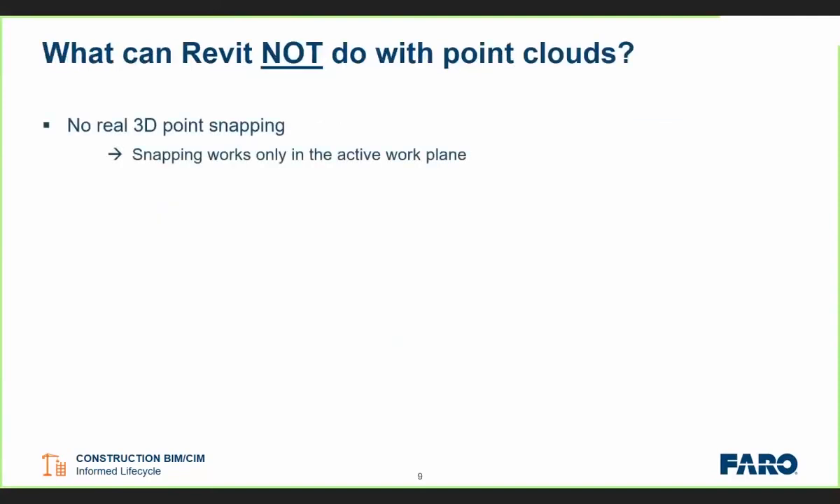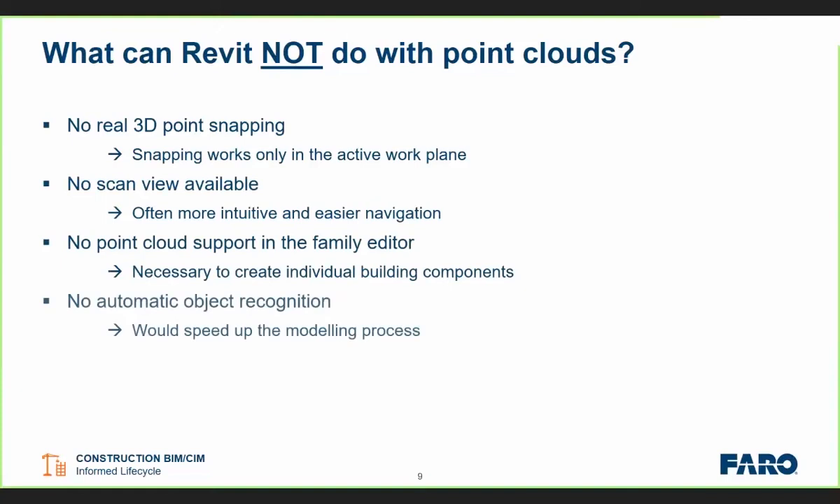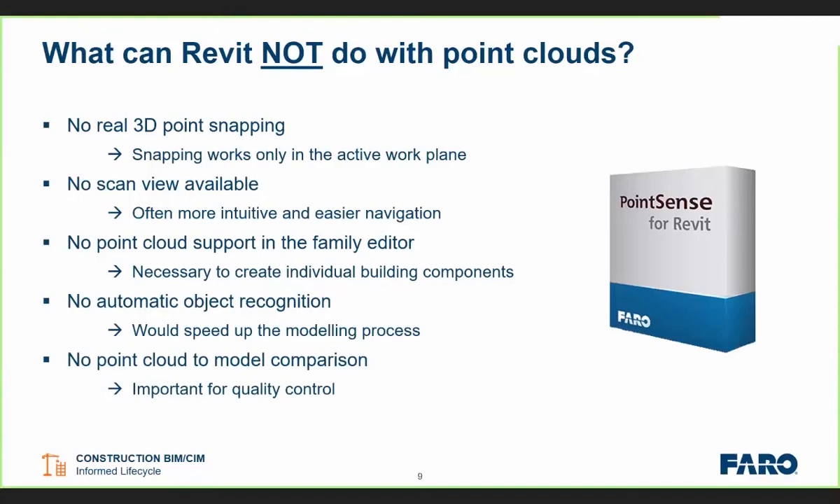Okay, so what can Revit not do with point clouds? Because there are some limitations in terms of what Revit can do with point clouds, these are the gaps that PointSense is specifically trying to bridge. So no real 3D point snapping, no scan view available like we'll see in VirtuSurv. Specifically things like no point cloud support for the family editor when you might want to create bespoke components, and specifically then no automatic object recognition.